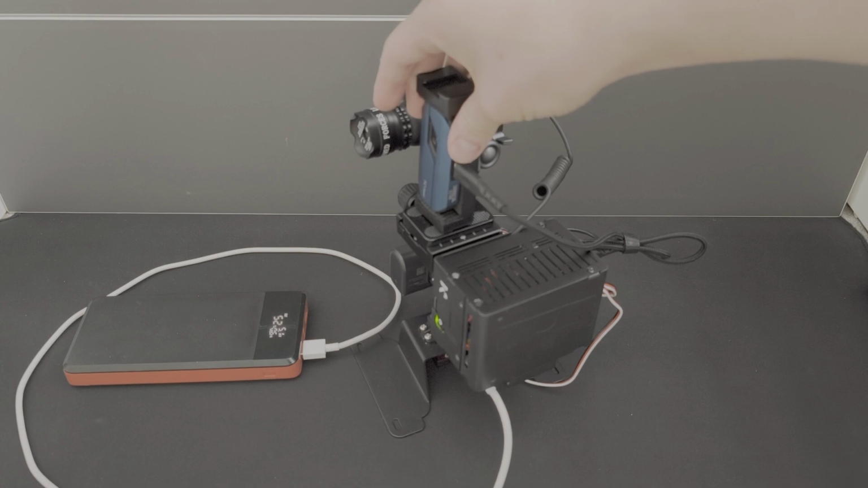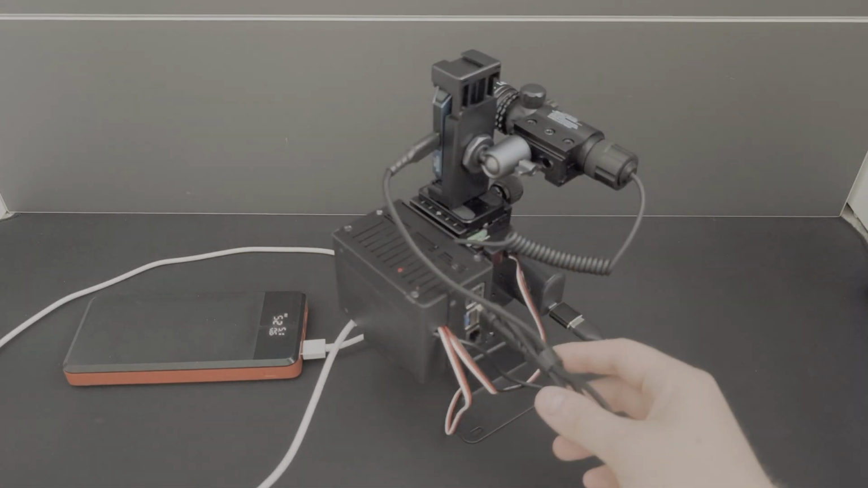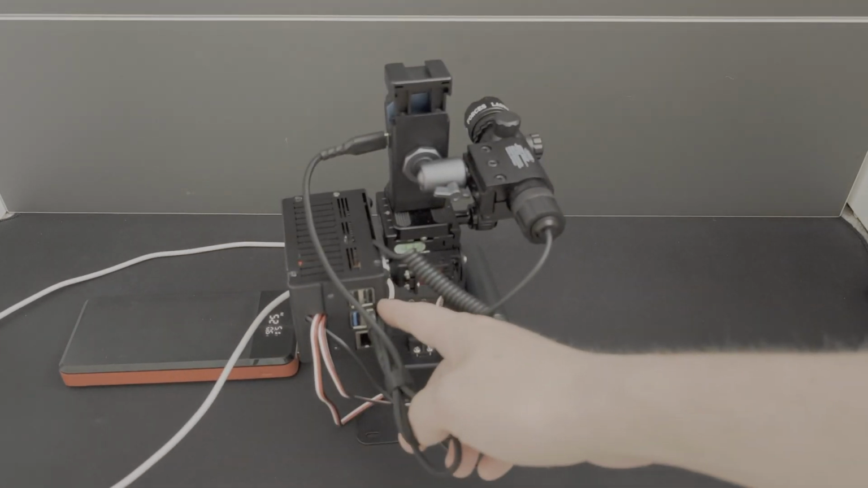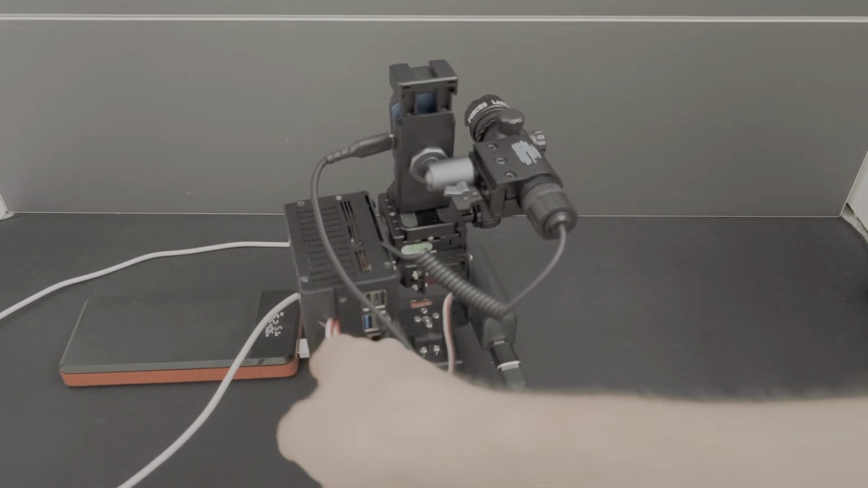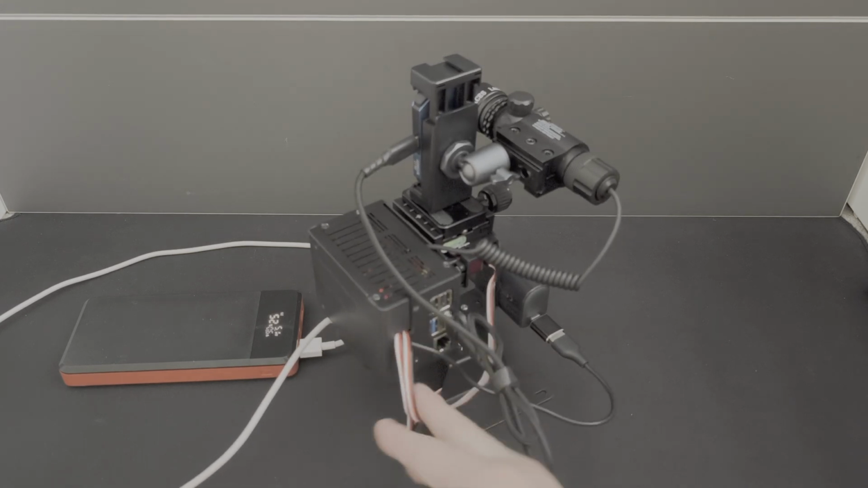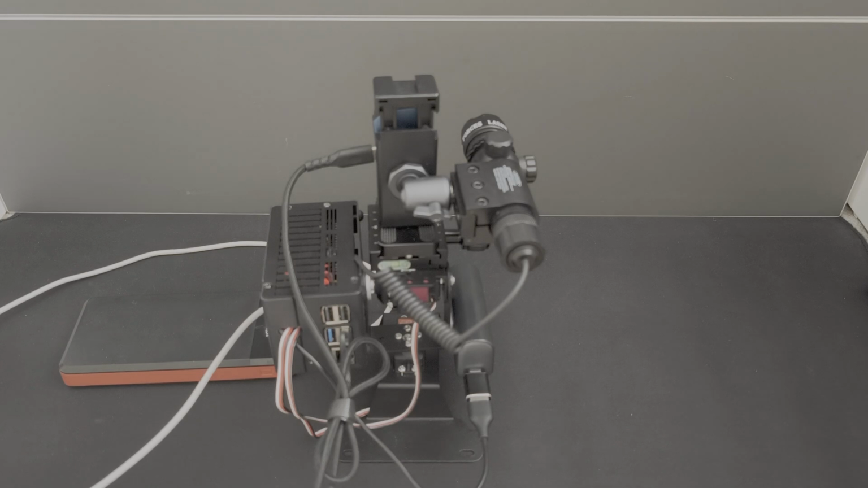So from the thermal TC001, we have the USB-C cable, which is provided within the box of the product. This plugs into the rear of the Raspberry Pi to the USB-C 3.0 port. Coming from within the Raspberry Pi case, connected to the PCA servo shield, I've got 2 cables, one running to the top servo and one running into the base servo. This allows me to control it horizontally and vertically.